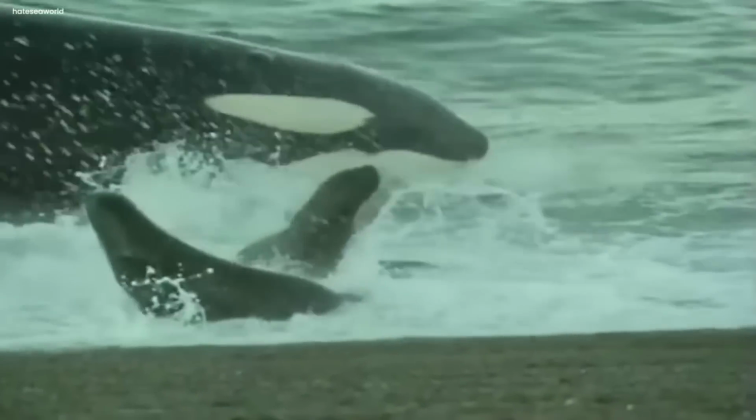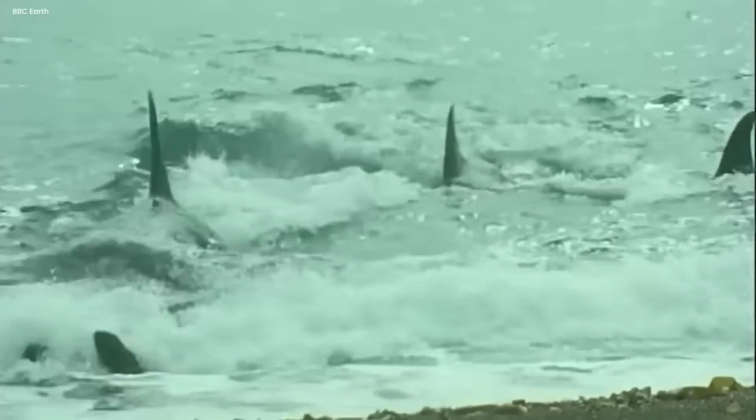It gets back after hurting the seals. It comes to the end of the seashore to hurt the seals, and then goes back into the water.